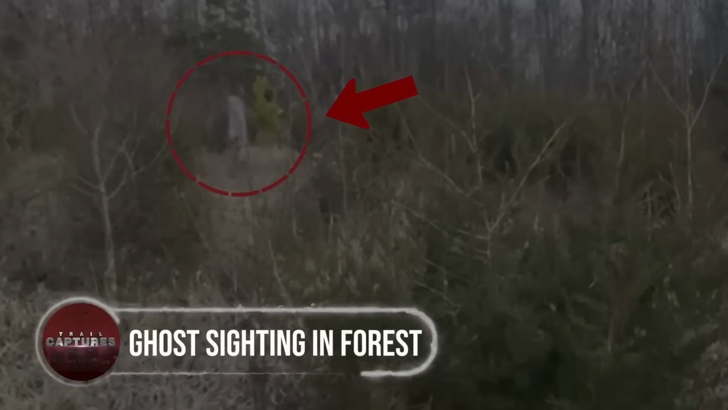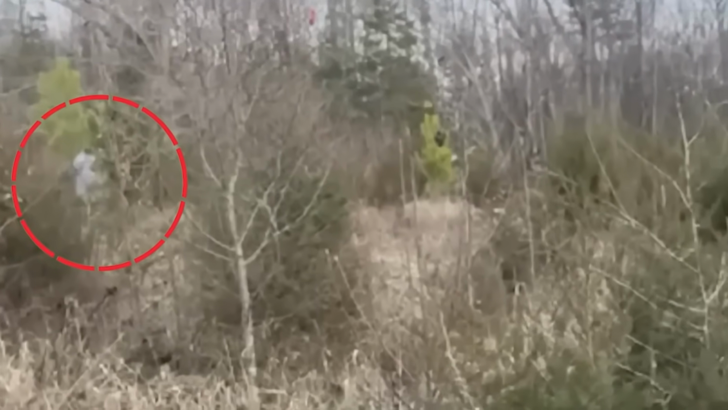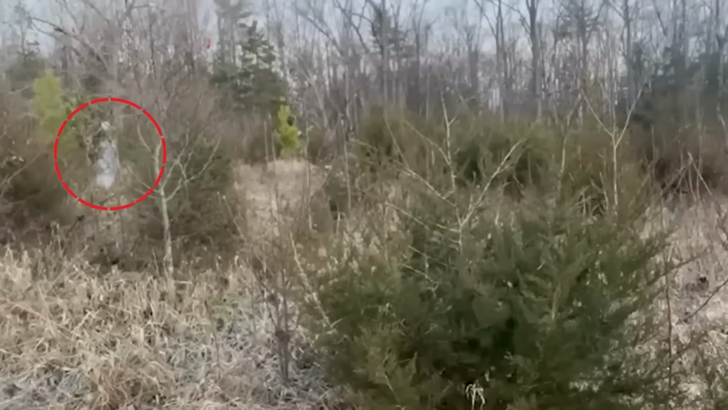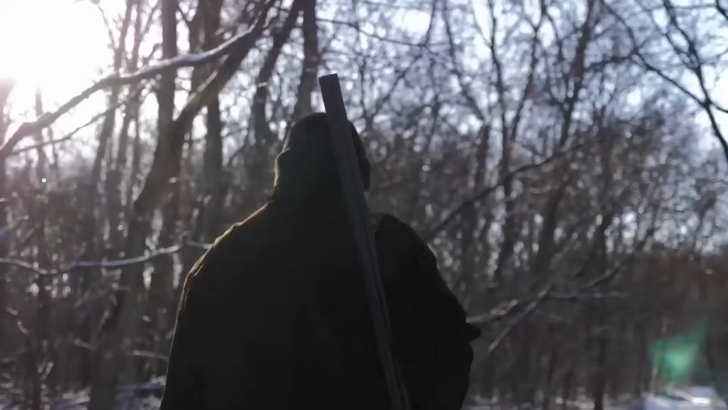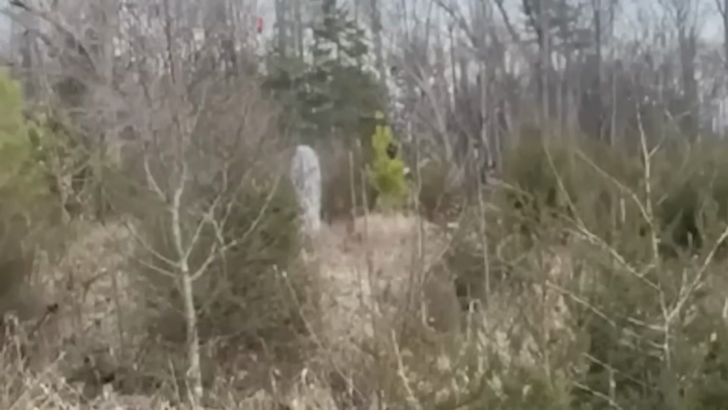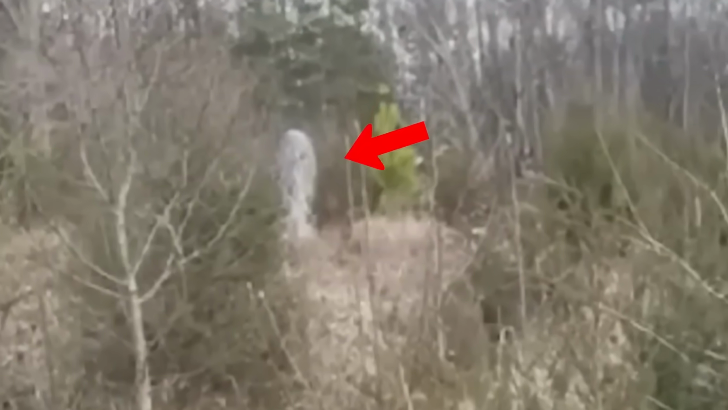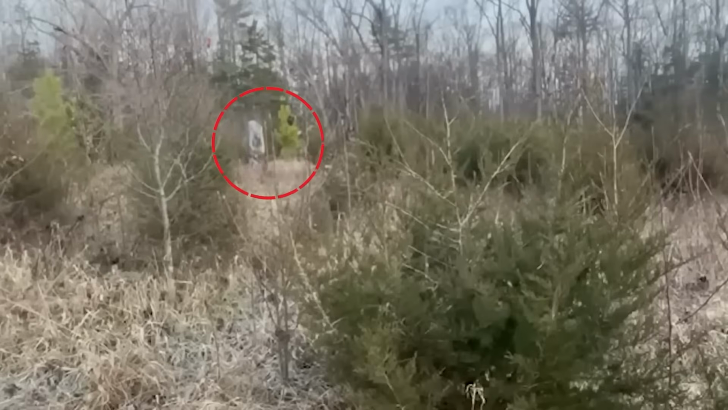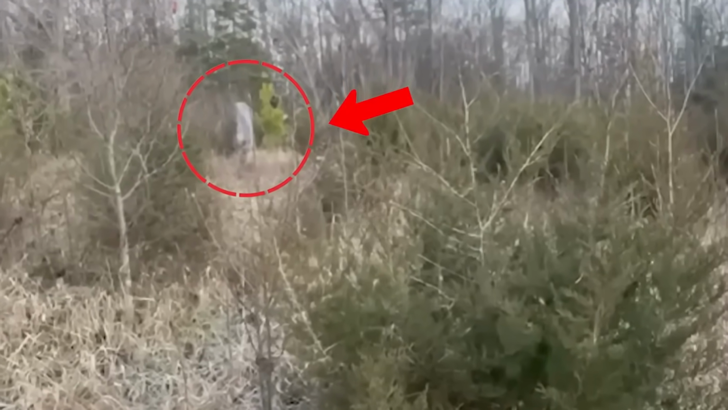Ghost sighting in forest. Uncut trail camera footage of this bizarre incident was posted on YouTube on December 19th, 2022 by the Homesteading Off the Grid channel. A very terrible sight was captured on one of the landowner's trail cameras in this video. Because he owns a lot of forest land and enjoys hunting, the owner set up numerous cameras in the area to record what kinds of animals wander in his forest. But this time, he didn't get a typical animal. Instead, he caught something stranger and more unsettling.